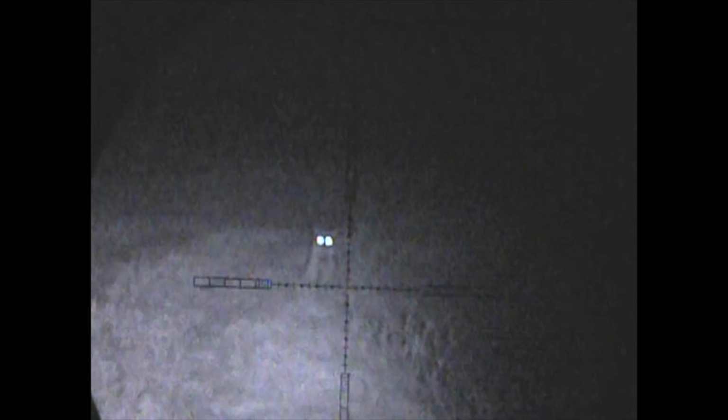Same night, slightly different area. We knew that there was a fox working this particular piece of cover crop, and as we pulled into the field, we could see it some way off. Again, this was a fairly long but extremely rewarding stalk into this fox as it laid down at the edge of the field. It's always well worth observing from a distance the behaviour of the foxes.